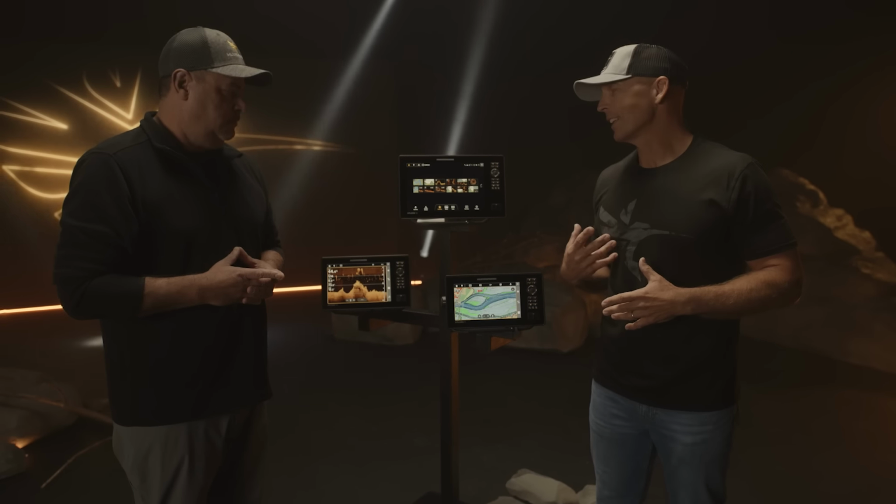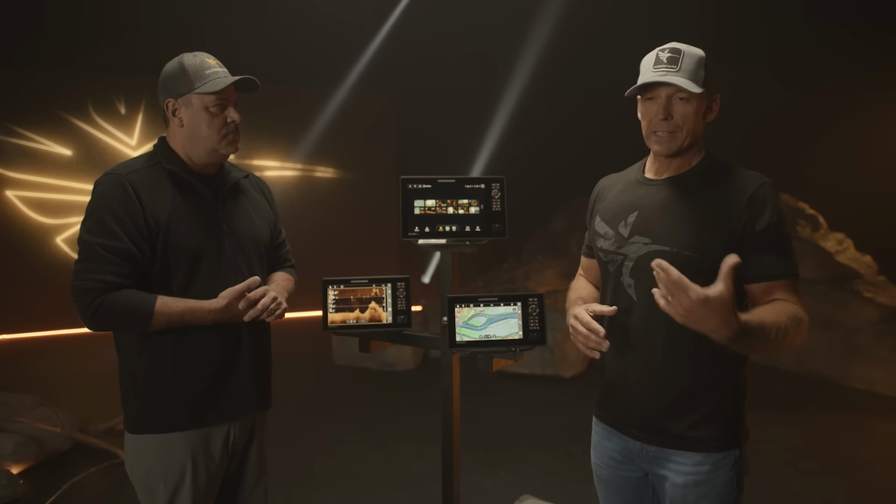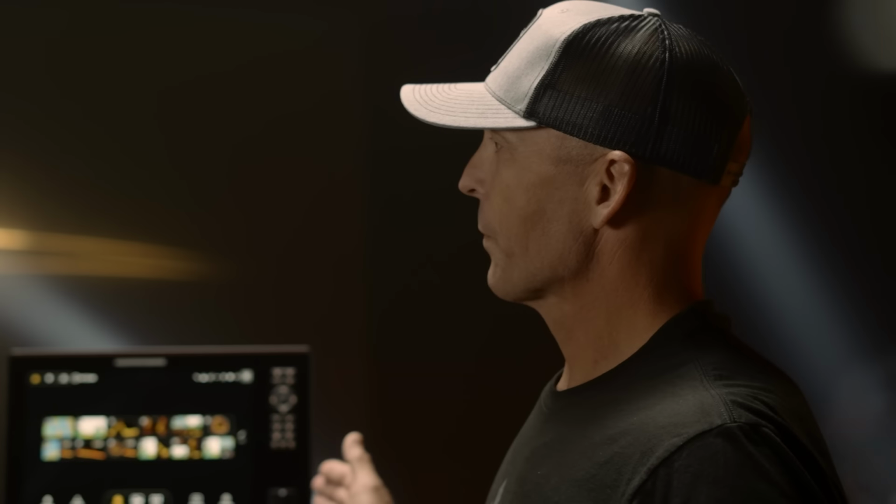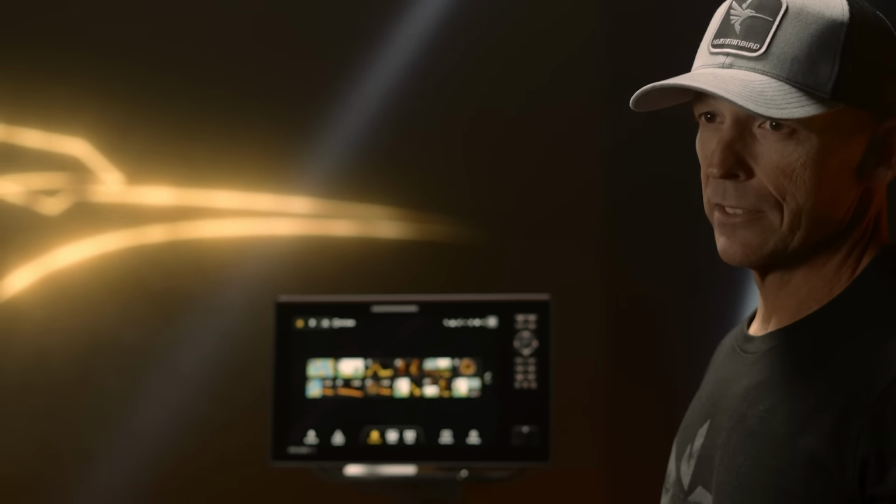Zona, you know me. When it comes to fishing, I have a ton of patience. When it comes to electronics, sometimes not so much. When it gets overly complicated or I get lost in these menus, it can be pretty frustrating. Not anymore. The new XPLORE units have made everything super fast and very easy.